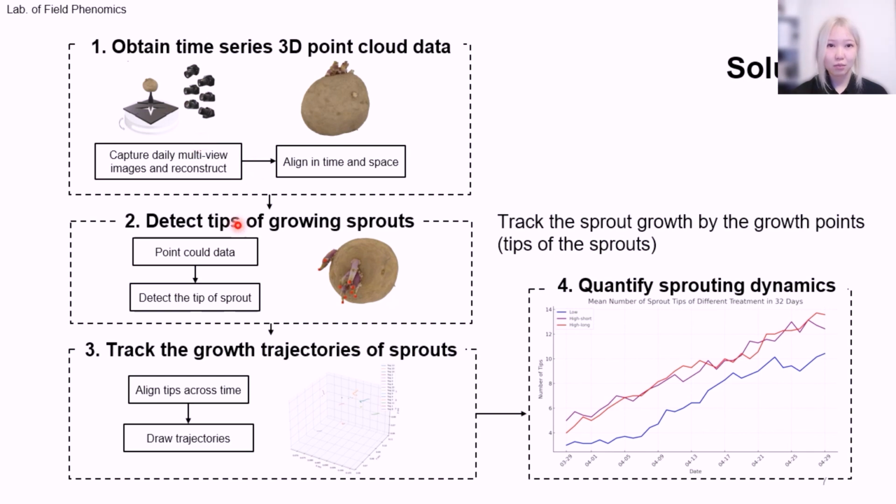The second step is detecting the tips of growing sprouts. We check the sprout growth by identifying the growing points, which are the tips of the sprouts. Next, we connect these tips to generate the growth trajectories of the sprouts. Finally, we evaluate the sprouting dynamics under different temperatures and durations.